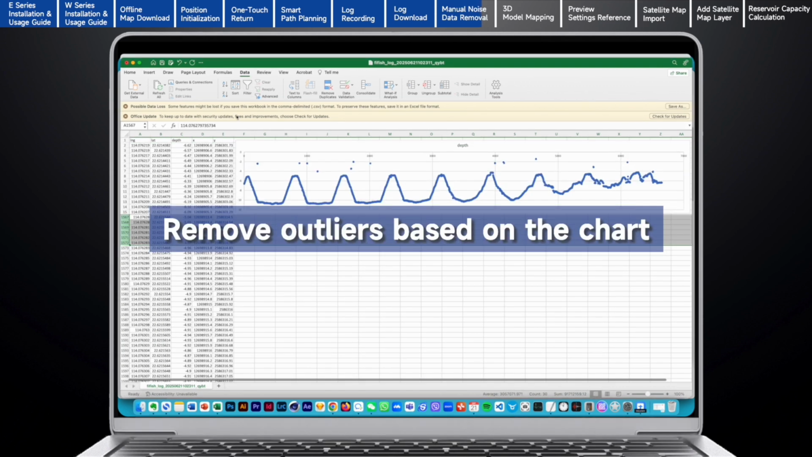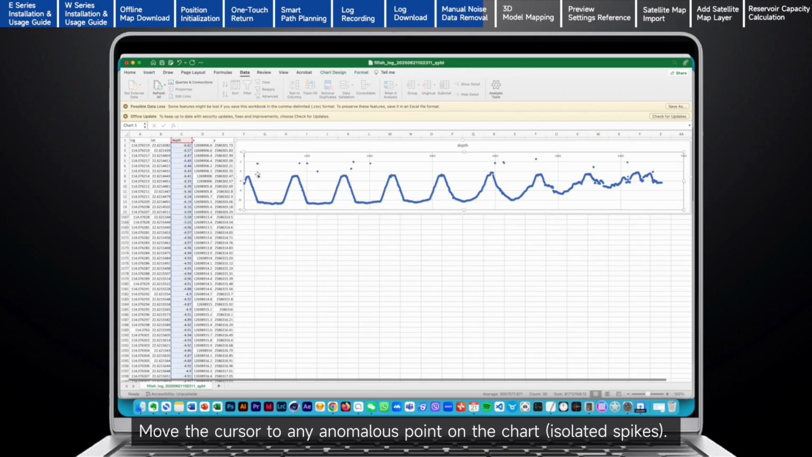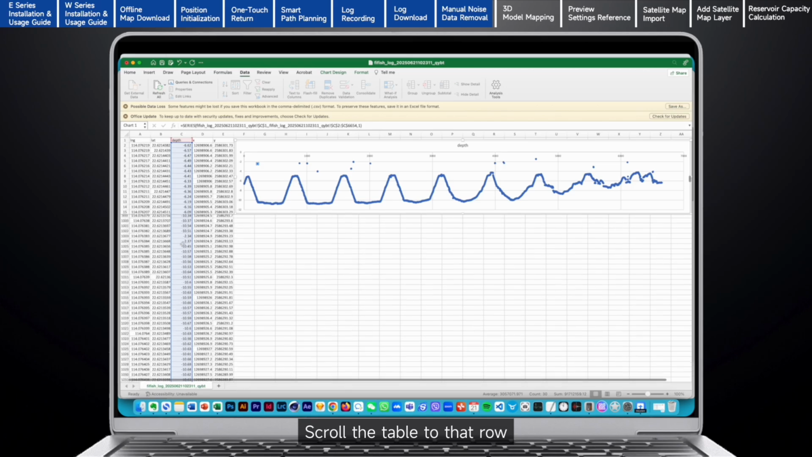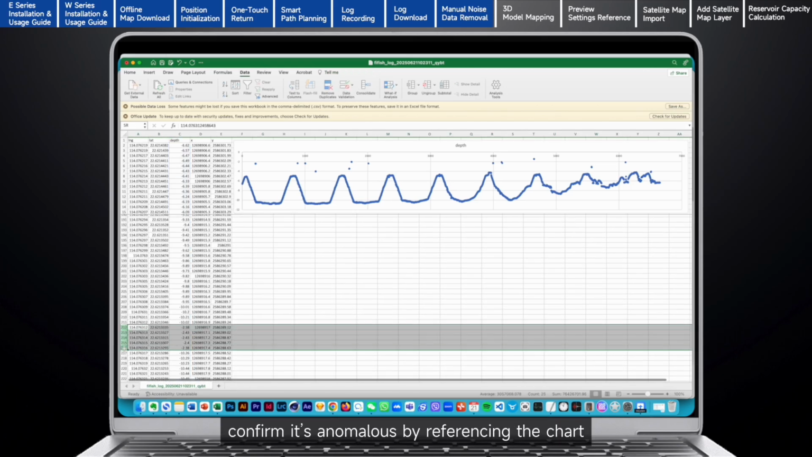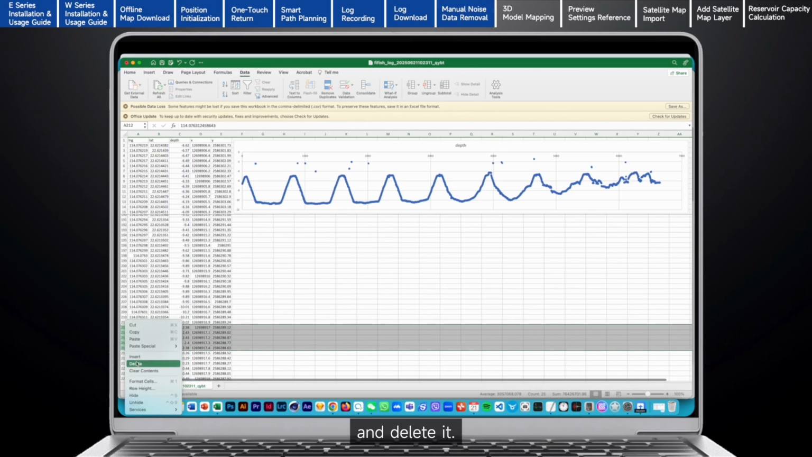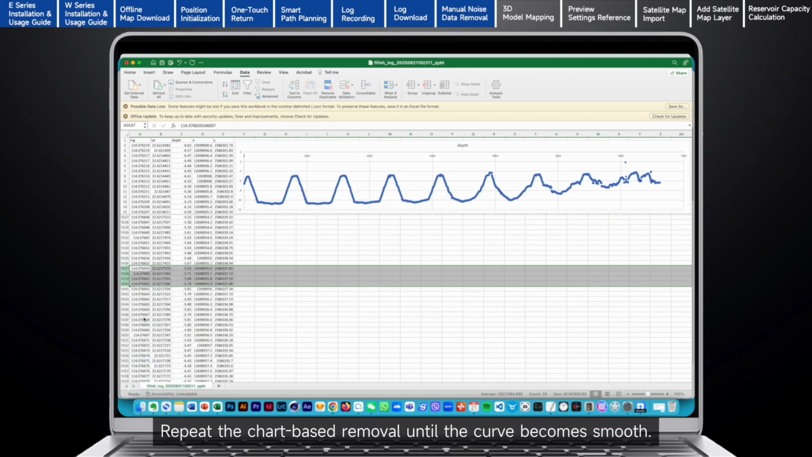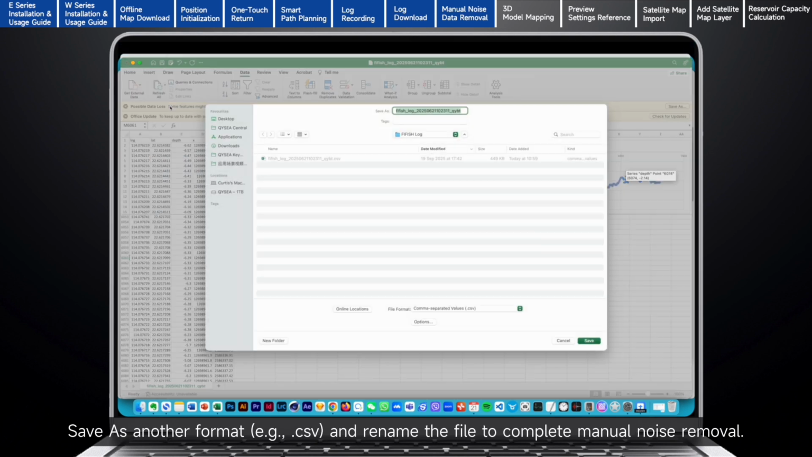Remove outliers based on the chart. Move the cursor to any anomalous point on the chart, isolated spikes. The tooltip shows the row index and depth. For example, 212, -2.43 means row 212, depth equals -2.43 meters. Scroll the table to that row. Confirm it's anomalous by referencing the chart. Select the row and delete it. Repeat the chart-based removal until the curve becomes smooth. Save as another format and rename the file to complete manual noise removal.